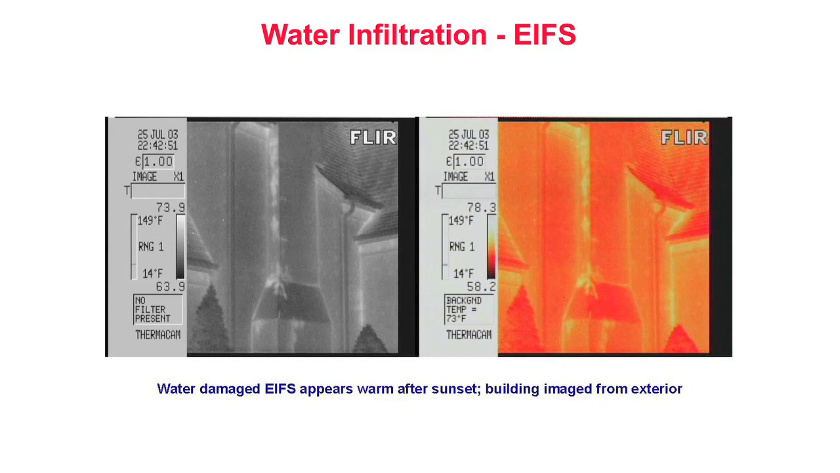Following techniques similar to those used for solar-driven infrared inspections of flat roofs, this inspection was conducted from the building's exterior shortly after sunset following a clear day. Here, infrared imaging allows for a cost-effective inspection and provides information for the entire EIFS installation quickly. This type of documentation is useful for condition assessment of buildings prior to purchase or sale.